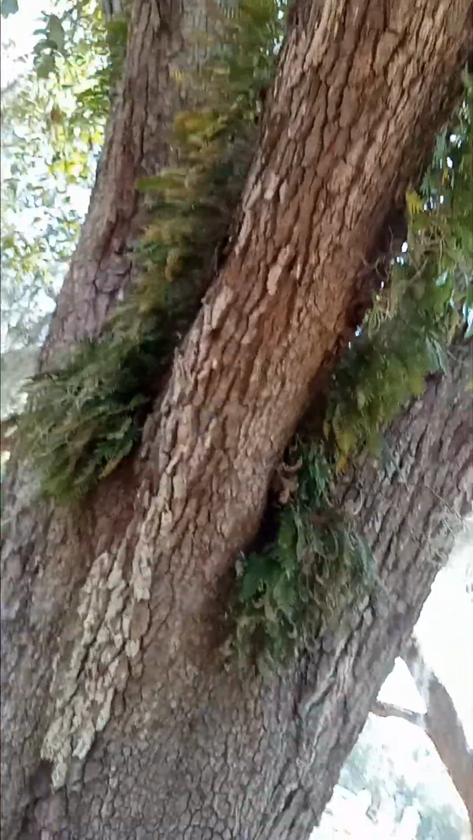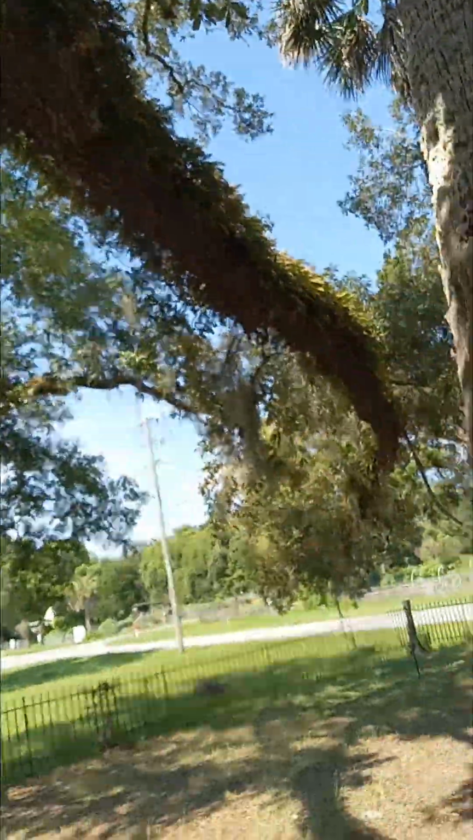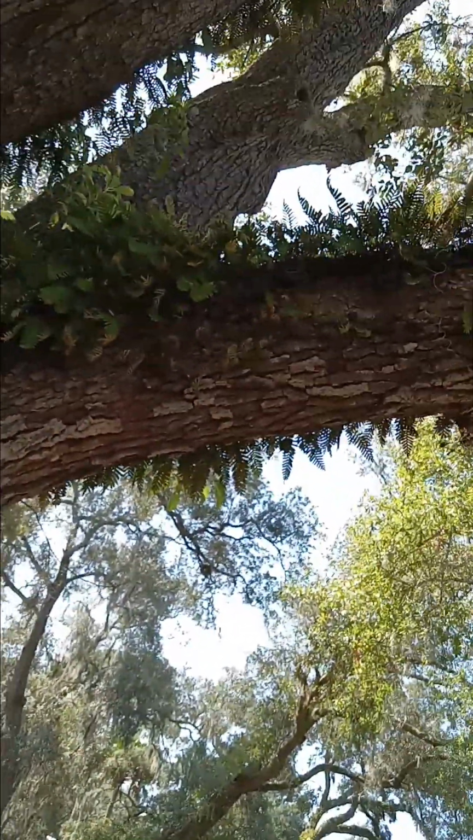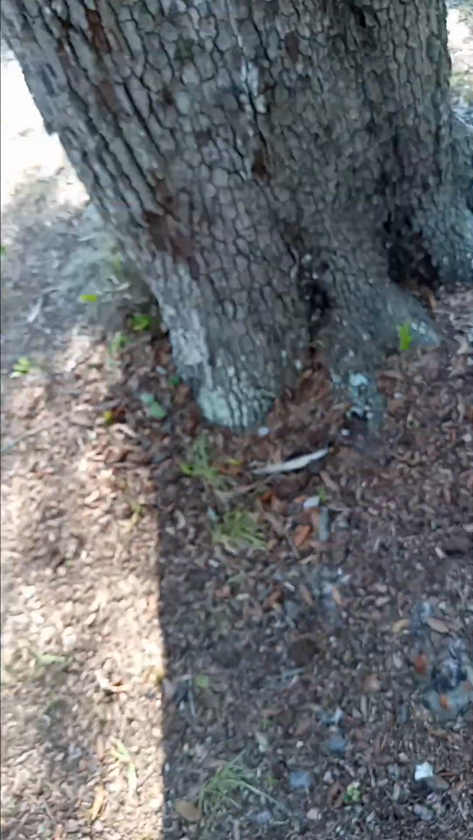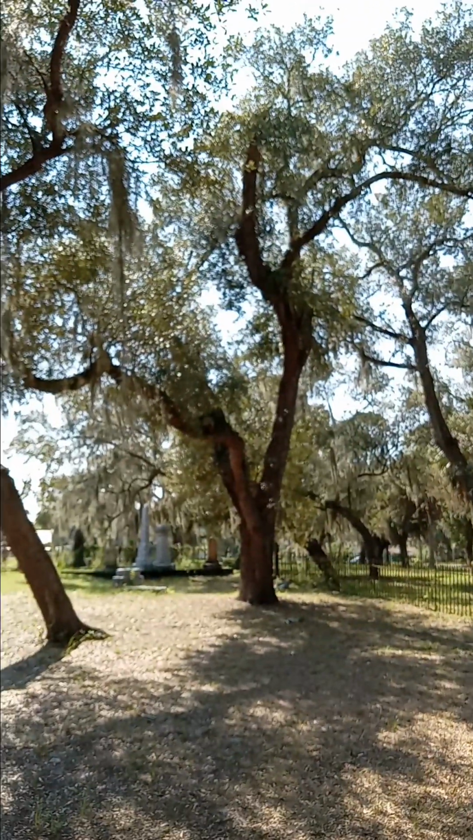So this is very vertical with the ground. I mean, horizontal, I'm sorry. Vertical goes up and down. Horizontal goes level with the ground. And then this limb goes level with the ground. So any tree like that could be used, and that's a strong limb. Any tree like that could support a lot of weight. Definitely be used, when they used to hang people, it could be used for that.